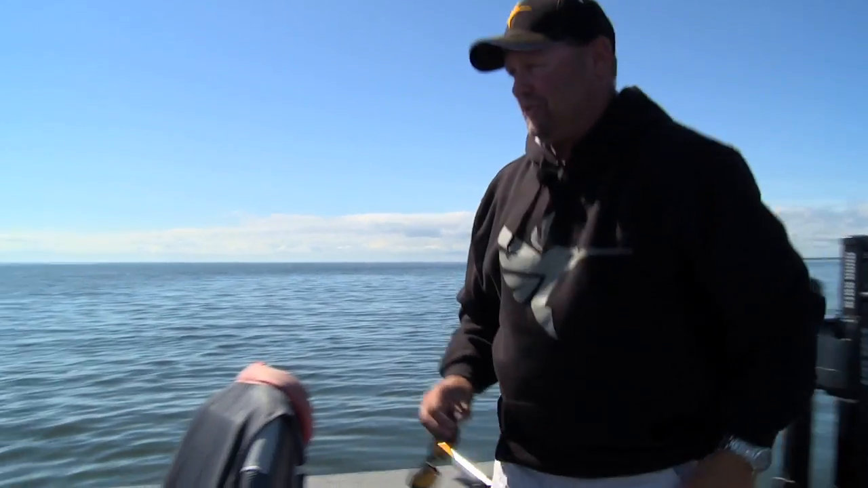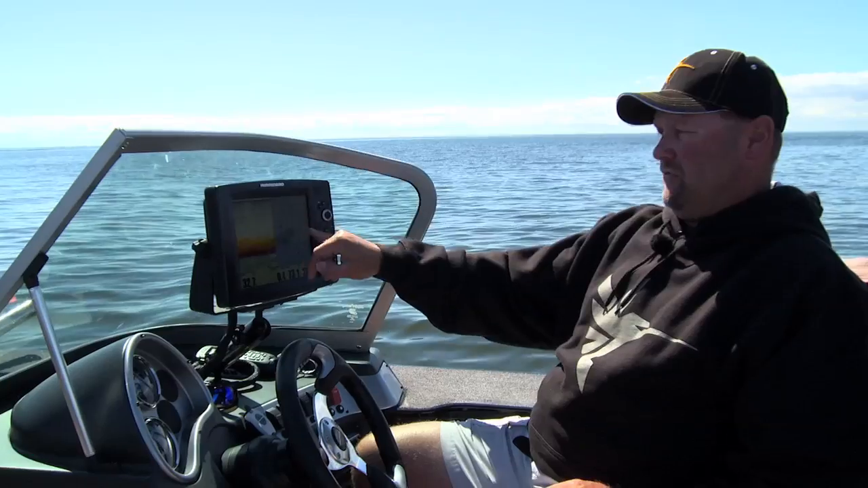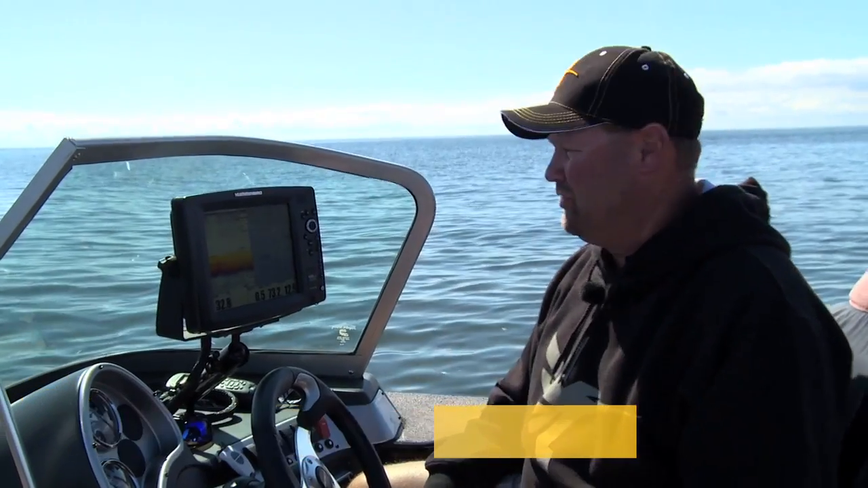Well, that's been a good day fishing. There's been plenty of fish out here in this basin today, and it's been pretty simple. All we've had to do is go back and forth out here, and we pick them off one after another out here in this 33, 34 feet.